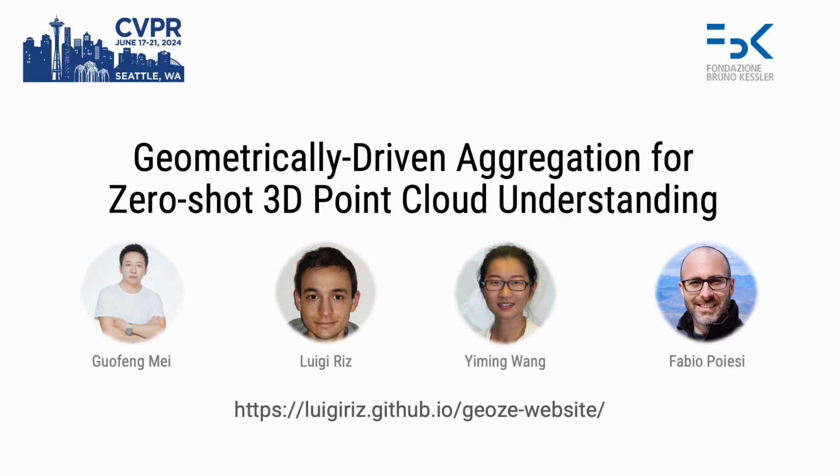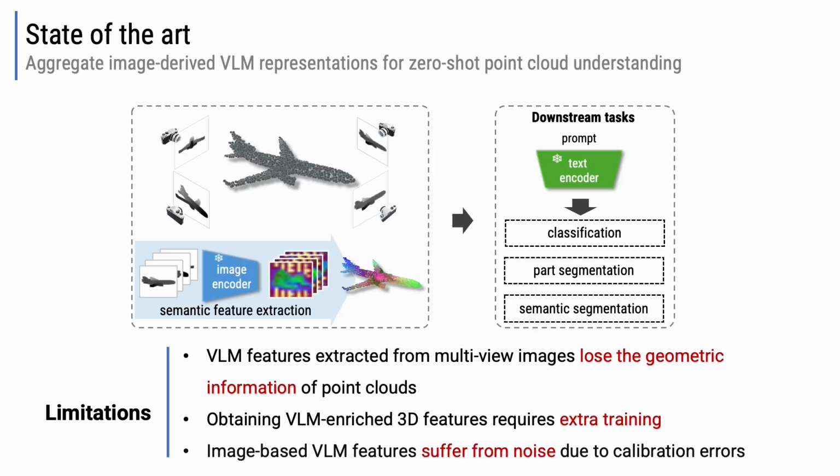In this presentation, I will present our CVPR Highlight paper titled Geometrically-driven Aggregation for Zero-Shot 3D Point Cloud Understanding, co-authored by Guofeng, Luigi, Yiming, and Fabio. Let's first take a look at current methods for zero-shot point cloud understanding.